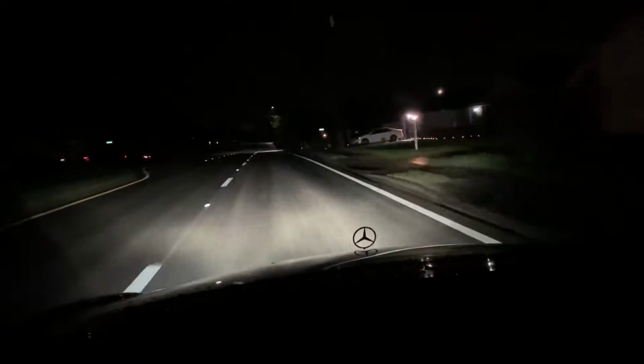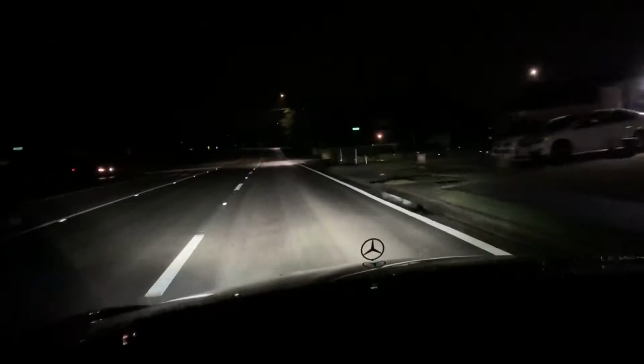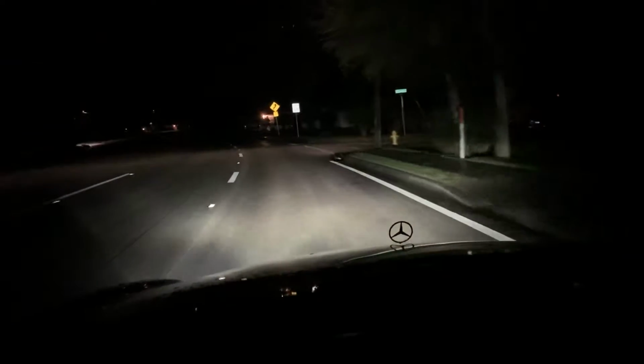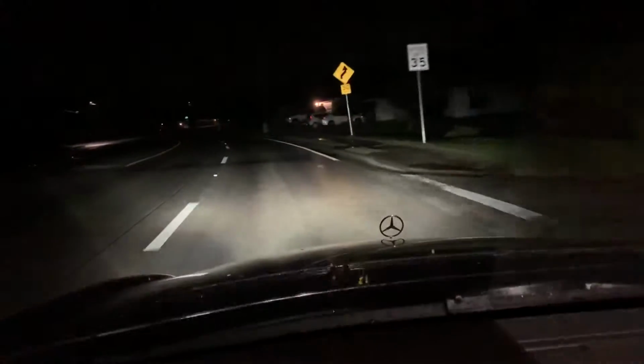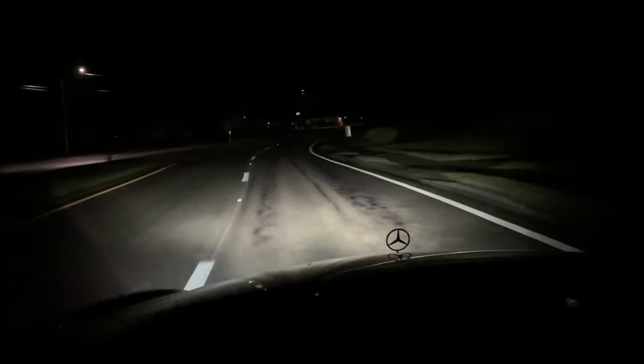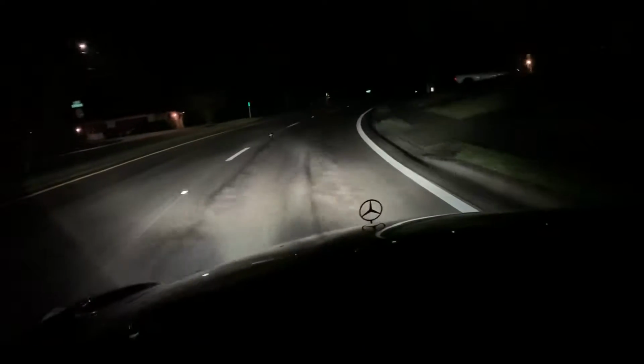But yeah, it's looking pretty good with these Innovated HID kit bulbs. It's been raining, so you're not really gonna see exactly how it looks right now because all the light is being reflected off of the road and it's all over the place. But I'll do another video once it dries up a little bit. The cutoff seems to be okay.